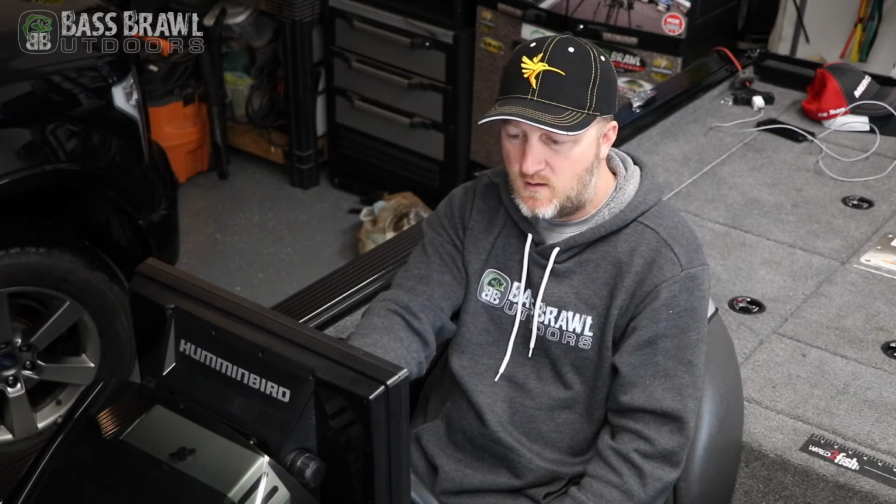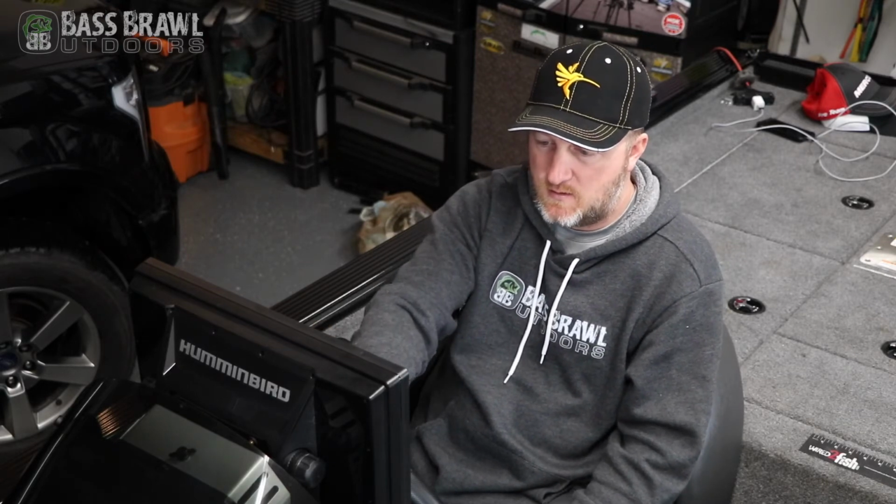There are a bunch of different alarms. There's drift limit alarms, speed over ground alarms, 360 retract warning. You can set the miles per hour when it'll give you a warning that it's still down. That's for a transom mounted 360. And then there's a history of all your alarms that you can check and go through.